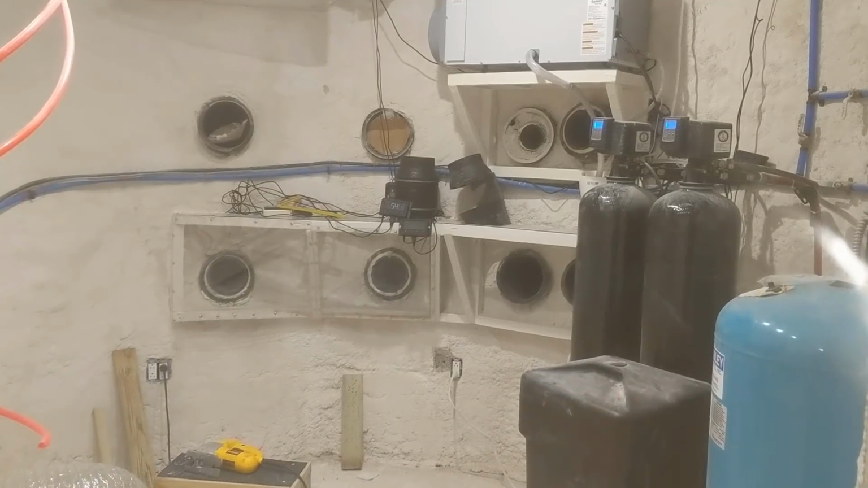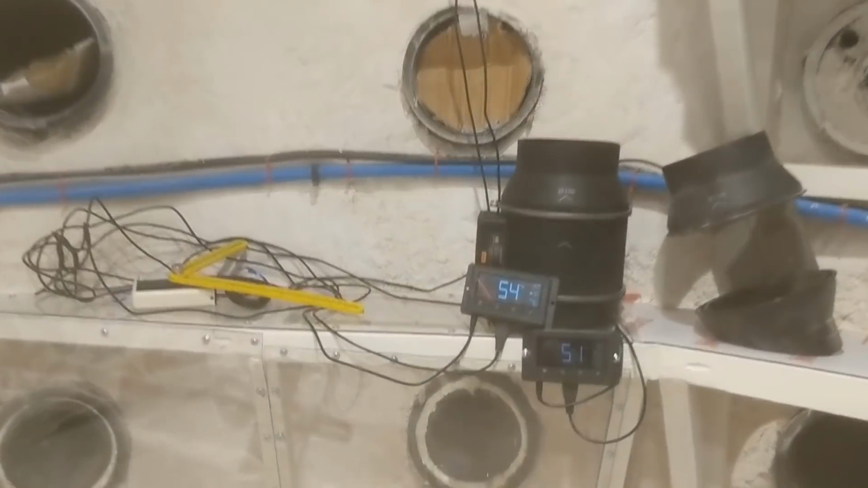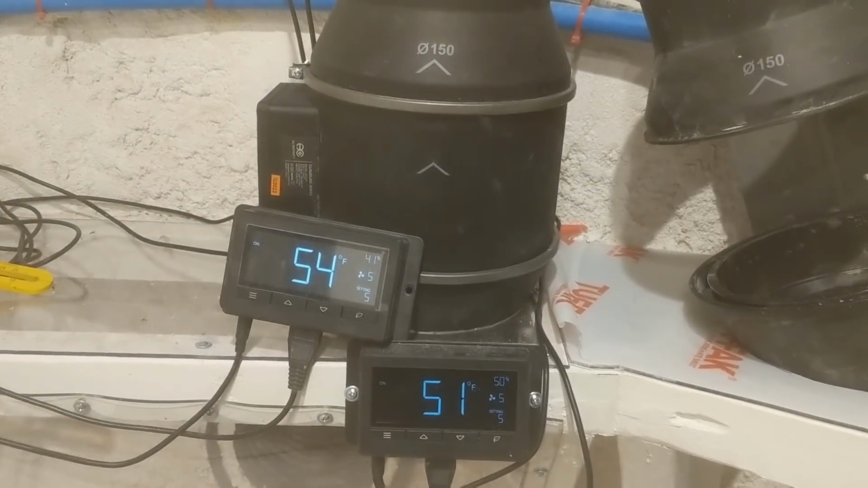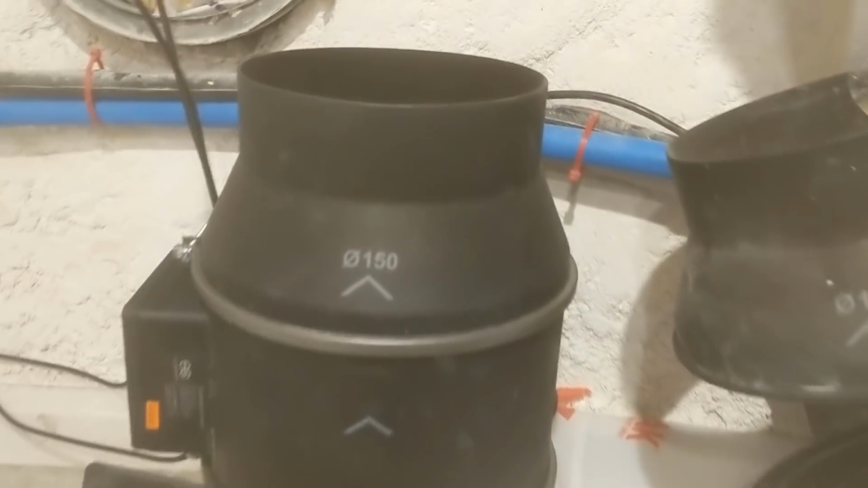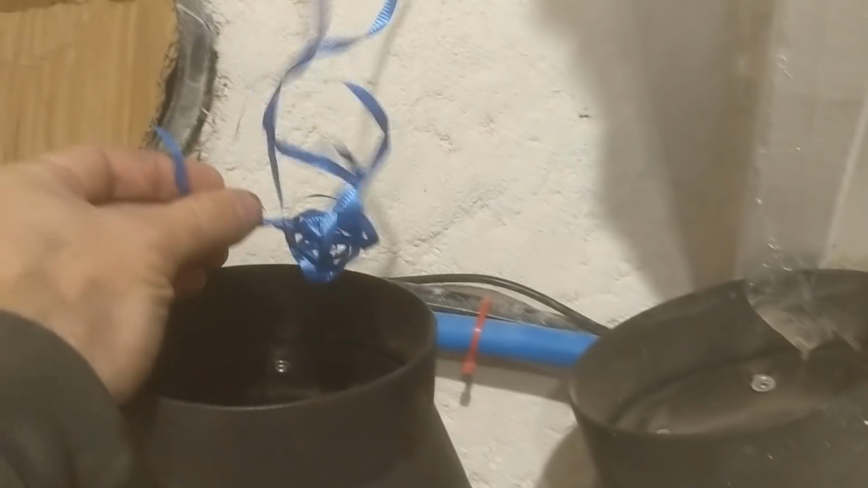Let's check out the mechanical room. I haven't done too much down here lately. You can see the incoming air temp from the earth tubes as 54 and 51 degrees. Not bad considering it's in the low 30s outside. I'll eventually duct these all, but for now they just use the whole room as a duct. You just suck it in and then blow it out again.